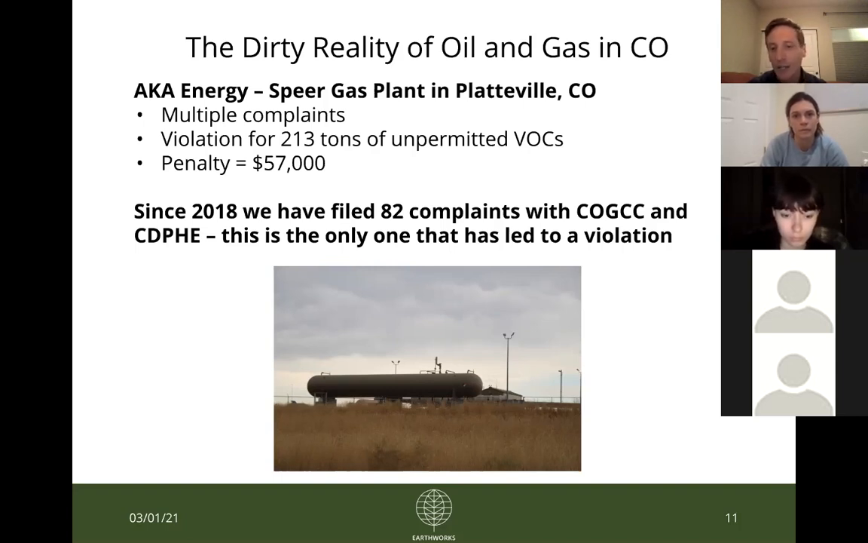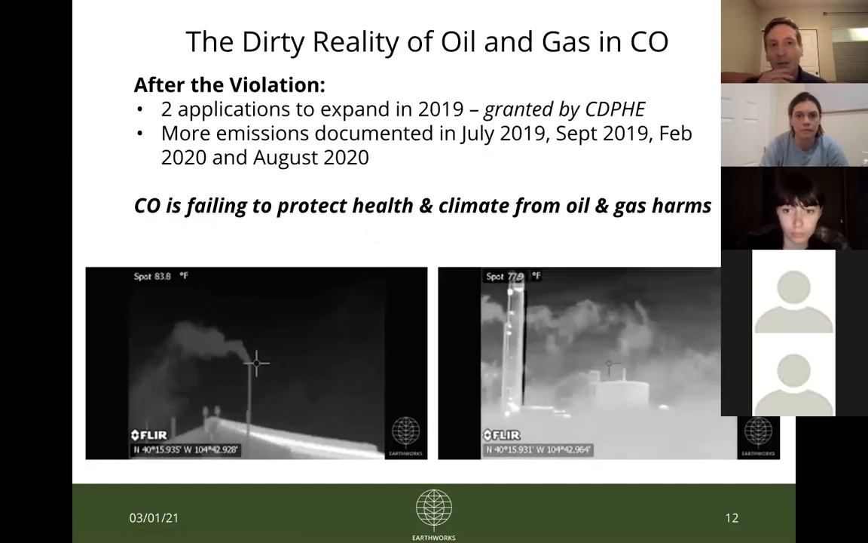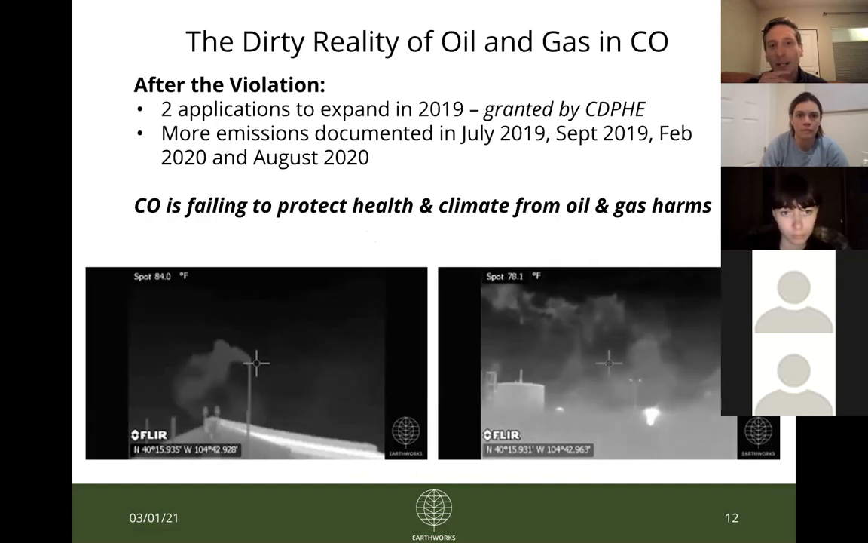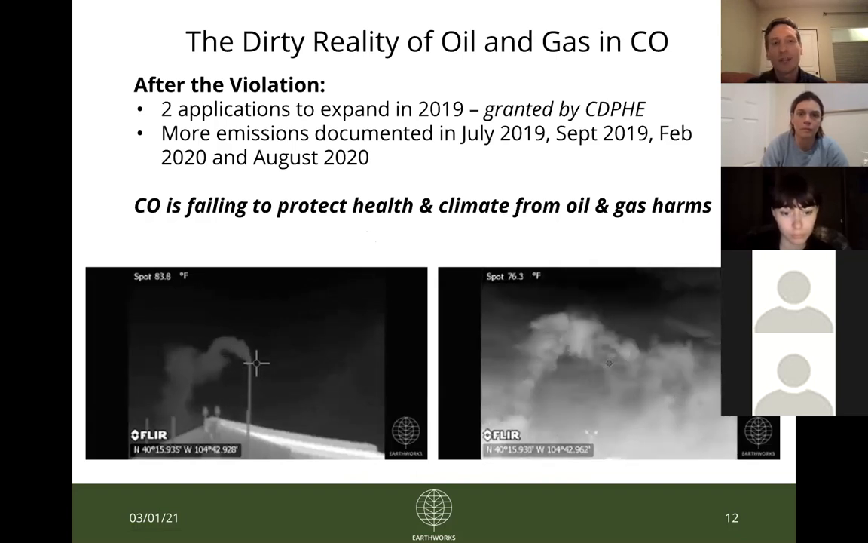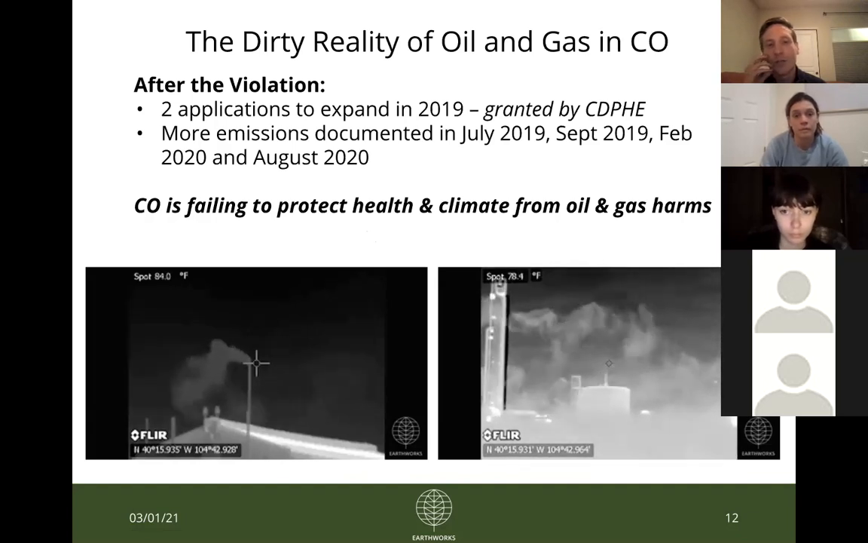And going back to that leak question, this is one where we were specifically able to capture a piece of equipment that was leaking. And so the CDPHE did fine the operator $57,000 for the excess emissions. And then after that period, in 2019, this same site was granted 2 applications to expand their emissions.